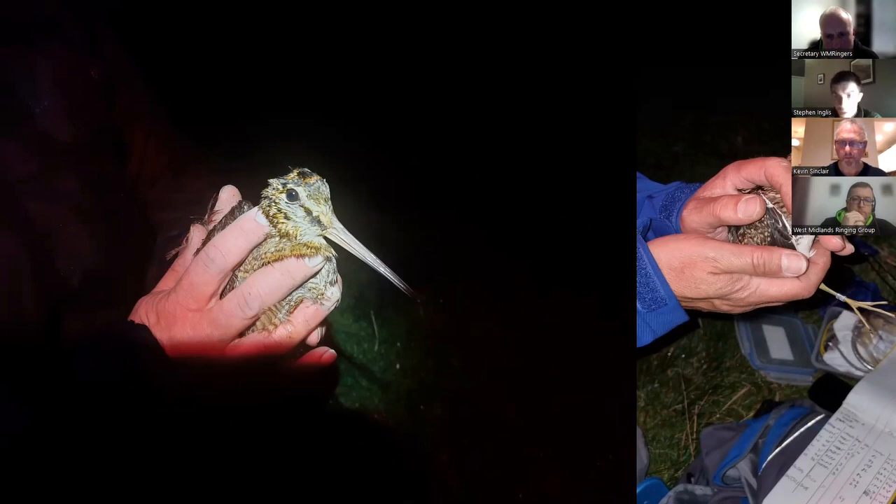So for snipe, they also breed on the site. So we've got breeders coming back in March, but their numbers really peak earlier than the other two species. So kind of September, October, we can see up to 60 passing through before the others have returned. So that's the best time for us to catch them. And then they seem a bit less hardy and don't winter in the same numbers as the other two species. So I'll come on to the next slide, Kevin.